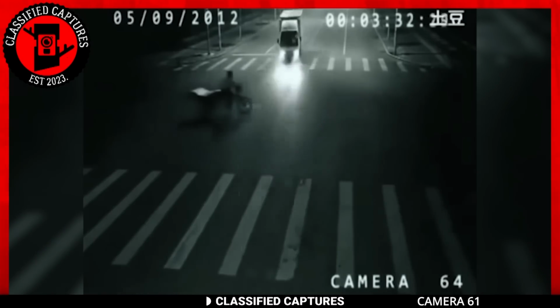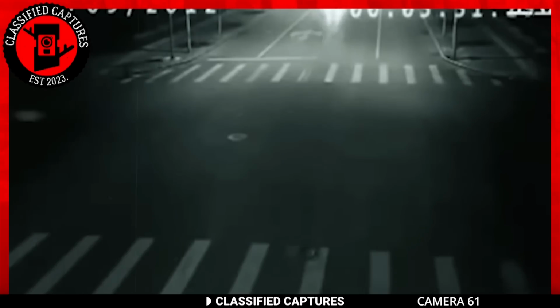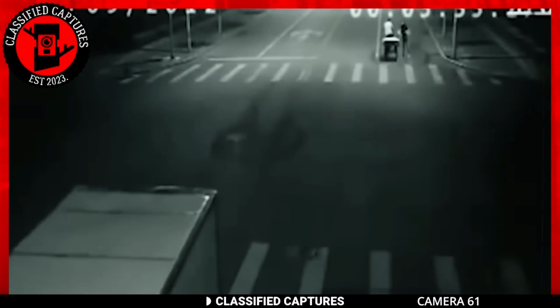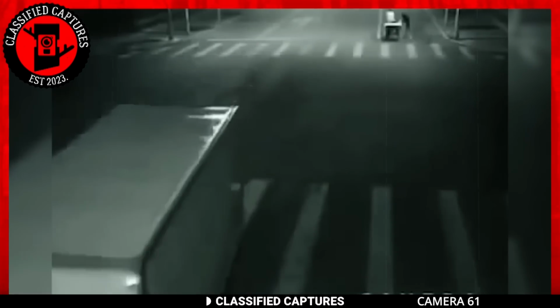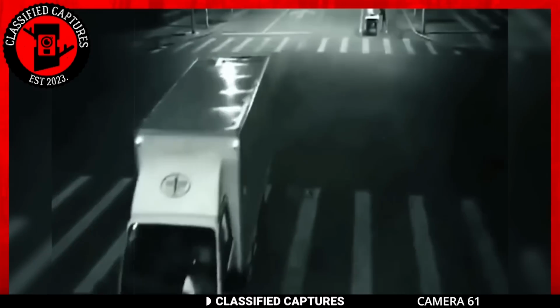The rescuer is kind enough to make sure the man is safe before leaving. Is this proof of superheroes living amongst us? Many who have seen this footage think so. Others think it might be an angel. What about you? What do you think? Also, have you seen, experienced, or heard of such an encounter? Care to share?